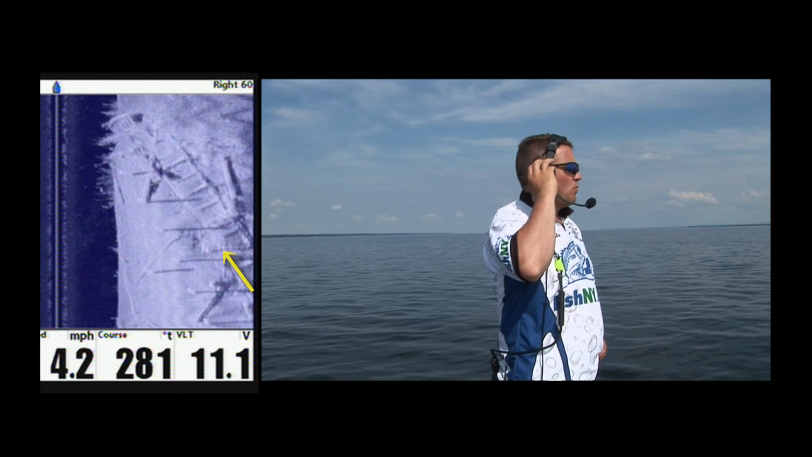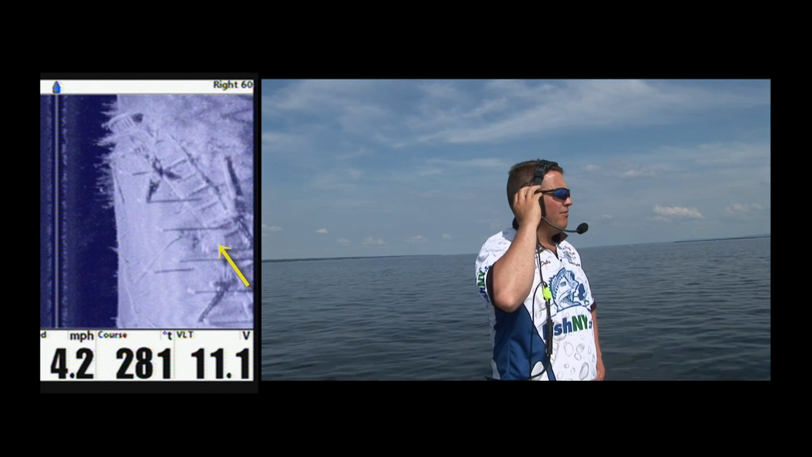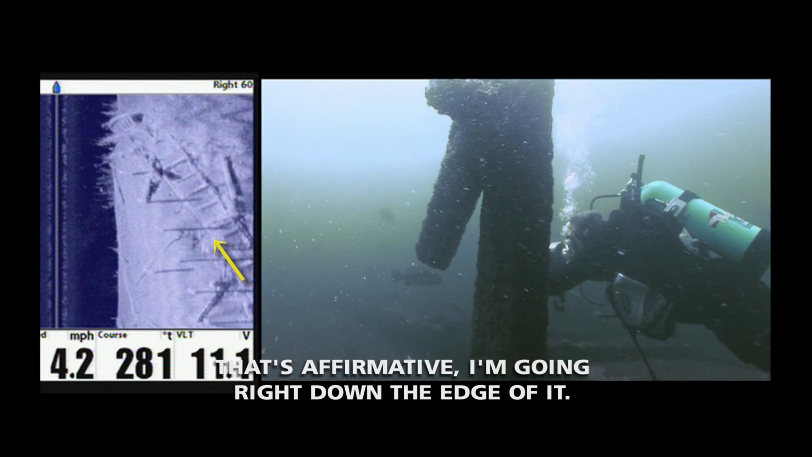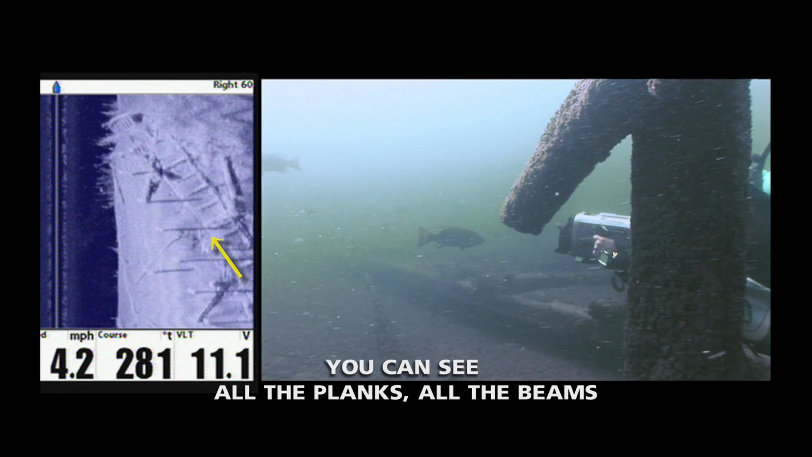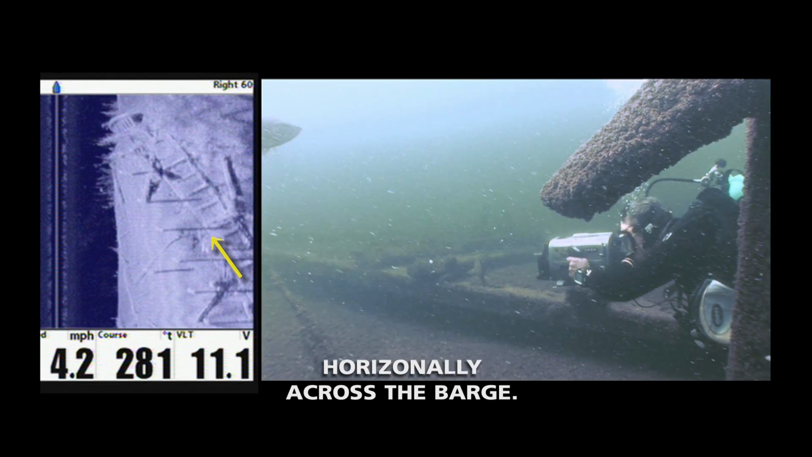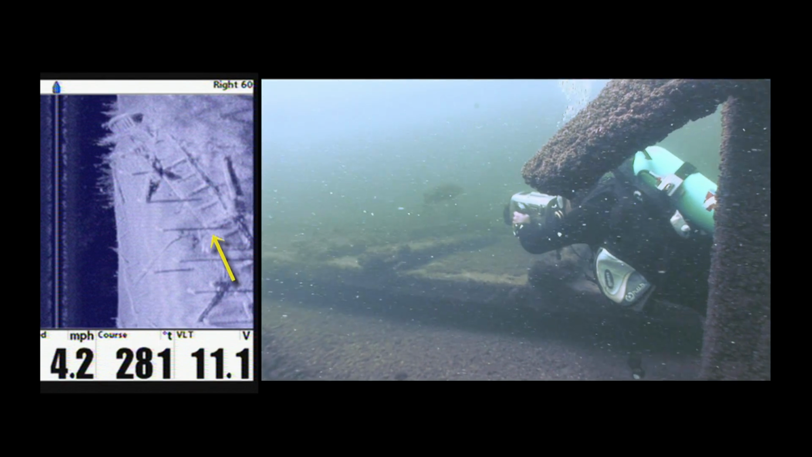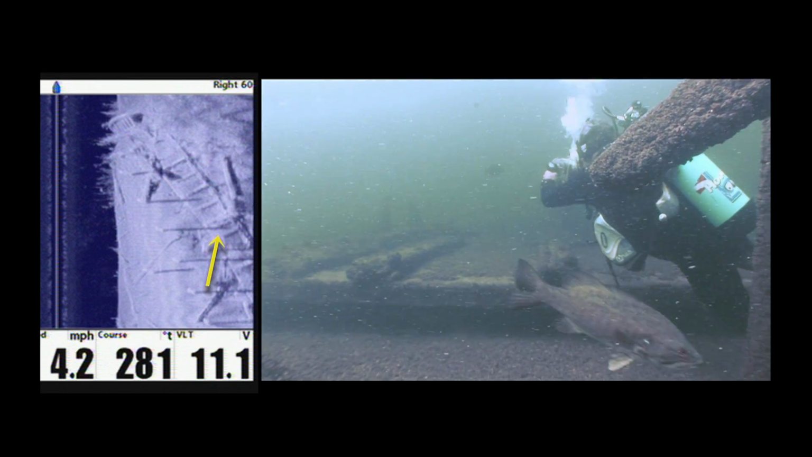The direction you're swimming down right now, are you swimming down the length of the wreck right now, at that direction? It's affirmative. I'm going right down the edge of it. You see all the planks, all the beams, horizontally across the barge. This assembly, in actuality, is one of the side walls which has dilapidated and collapsed in.